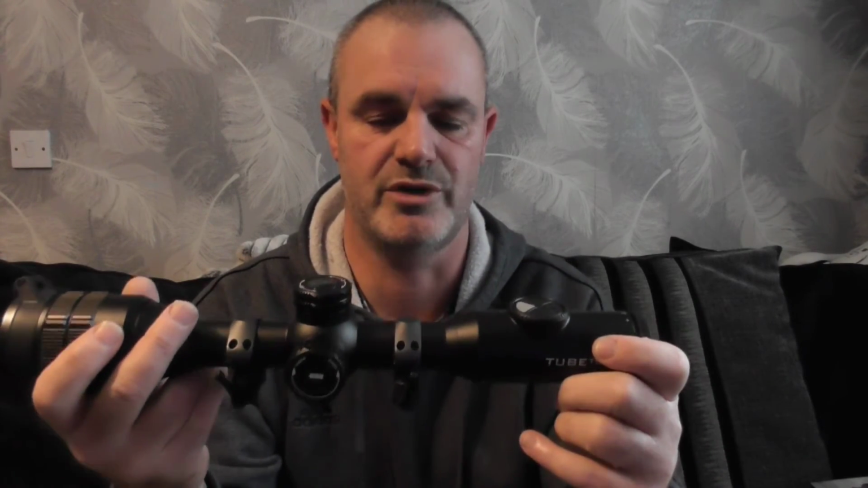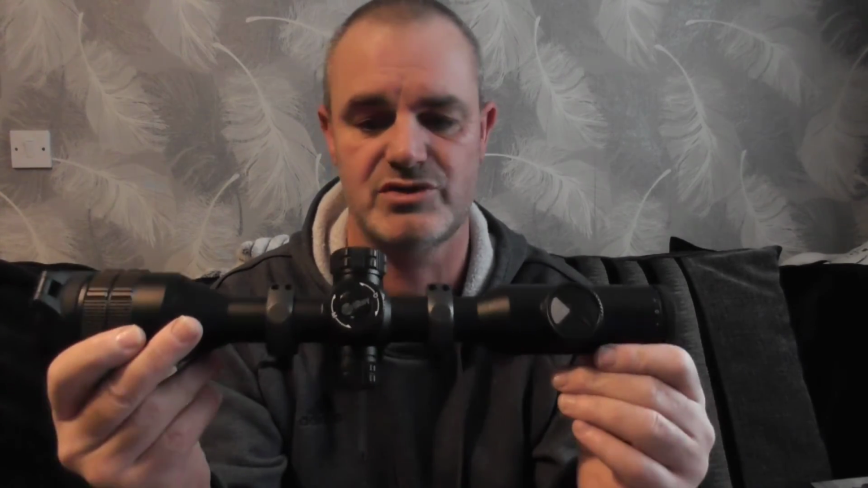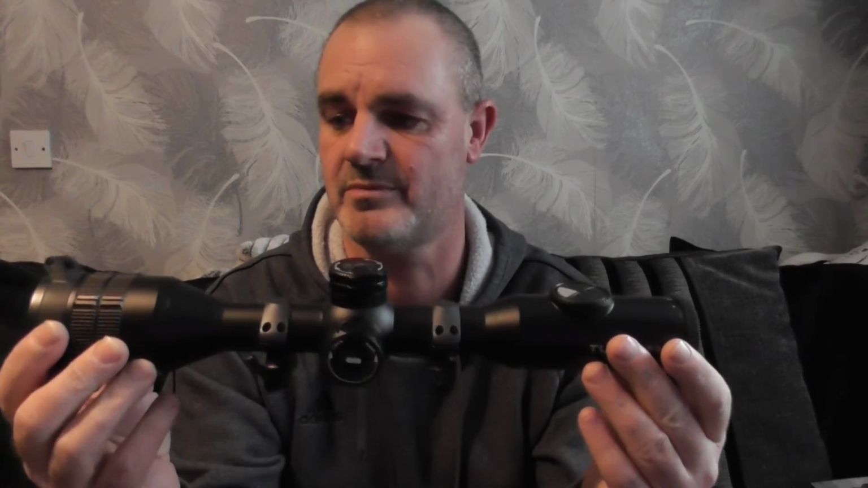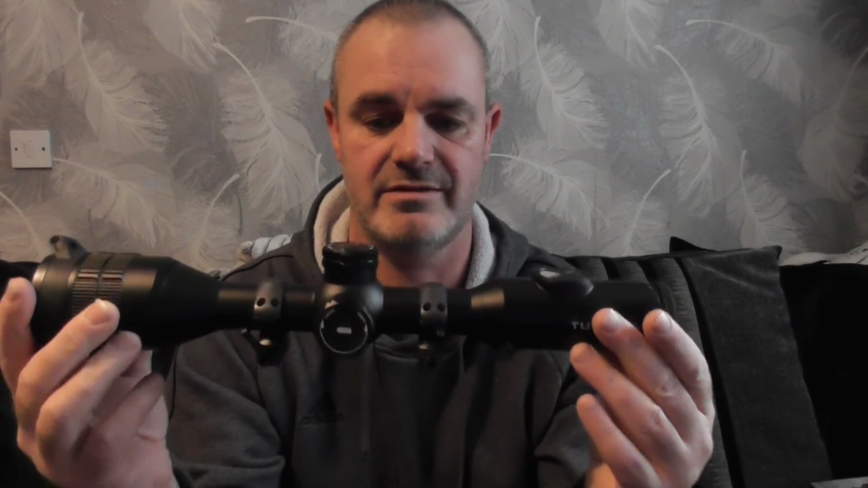The other thing was, when I was using the picture-in-picture mode, it wasn't quite in line with the crosshair. Whether there's a firmware update that corrects this now, I'm not too sure, but those were pretty much the only two little niggles with it really. Other than that, it's a brilliant little scope, I must admit. Like I say, it's the lower end scale when it comes to the sensor quality and everything, but yeah, it's brilliant, really nice to use, especially on the rimfire.